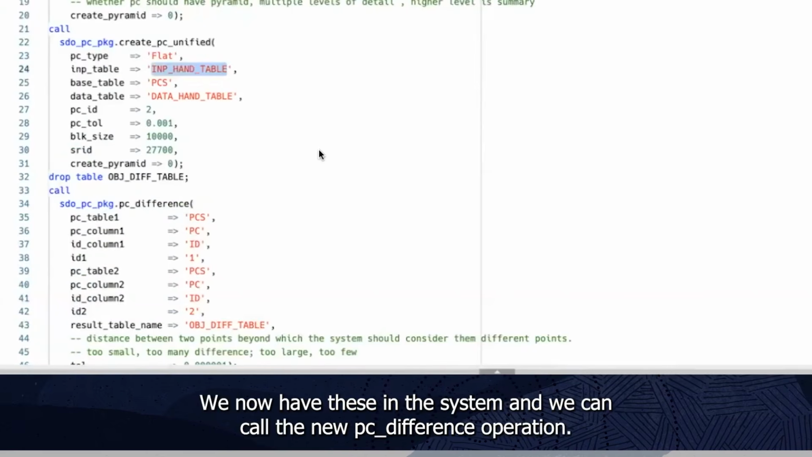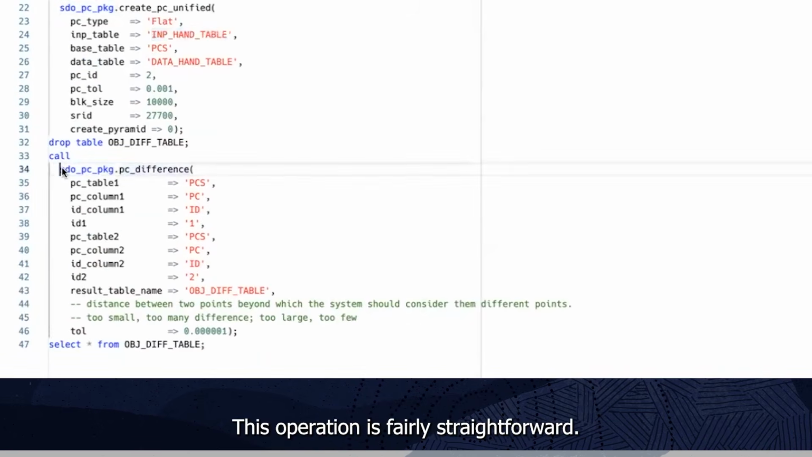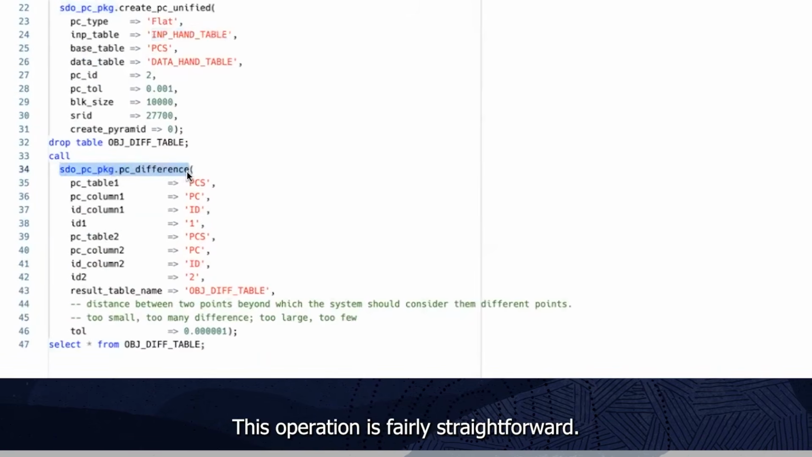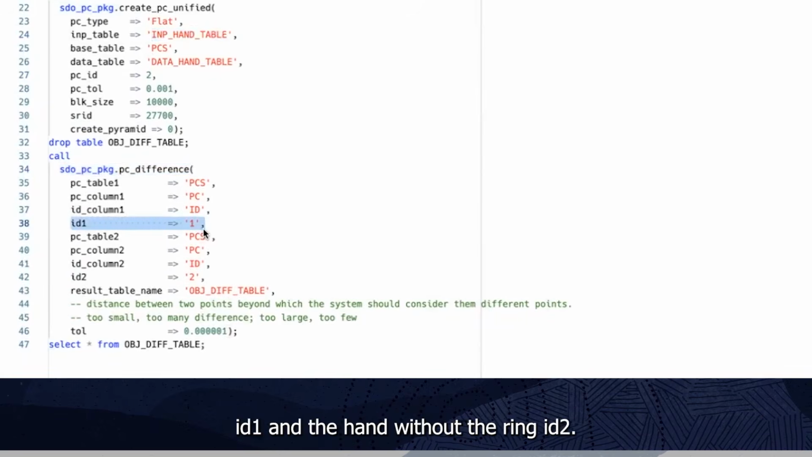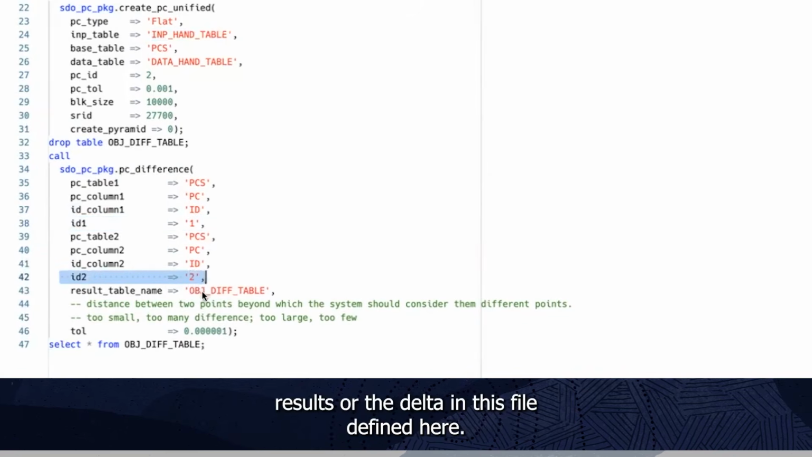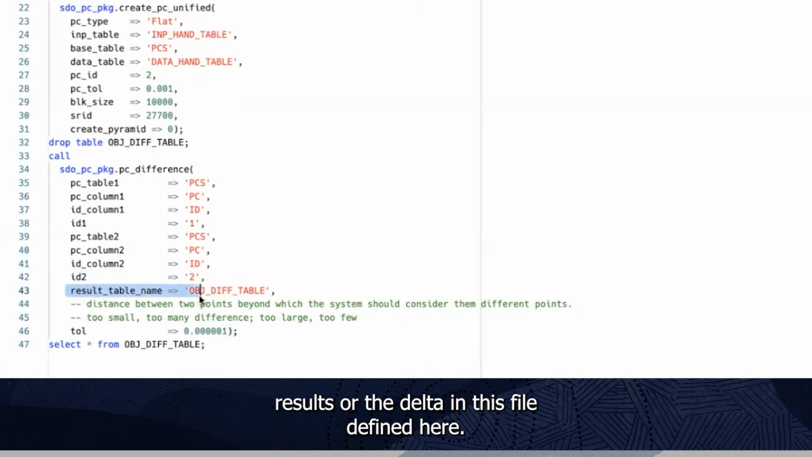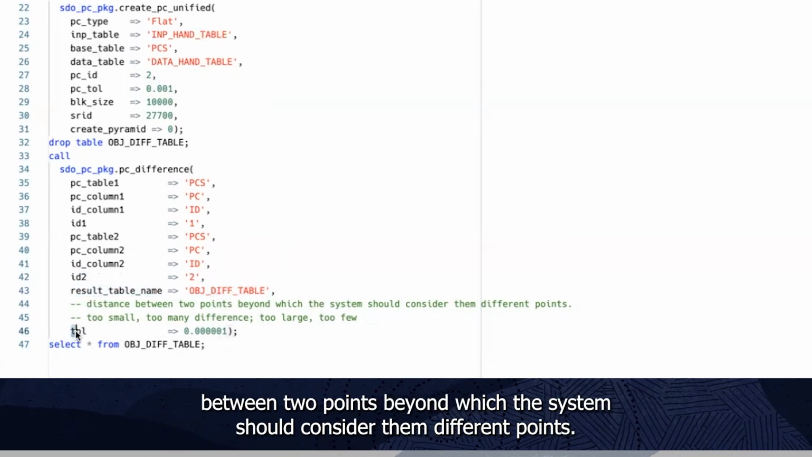We now have these in the system, and we can call the new PC difference operation. This operation is fairly straightforward. We are passing in the hand with the ring, ID1, and the hand without the ring, ID2. We are putting the results, or the delta, in this file defined here, the obj_diff table. This tolerance value indicates the distance between 2 points beyond which the system should consider them different points.